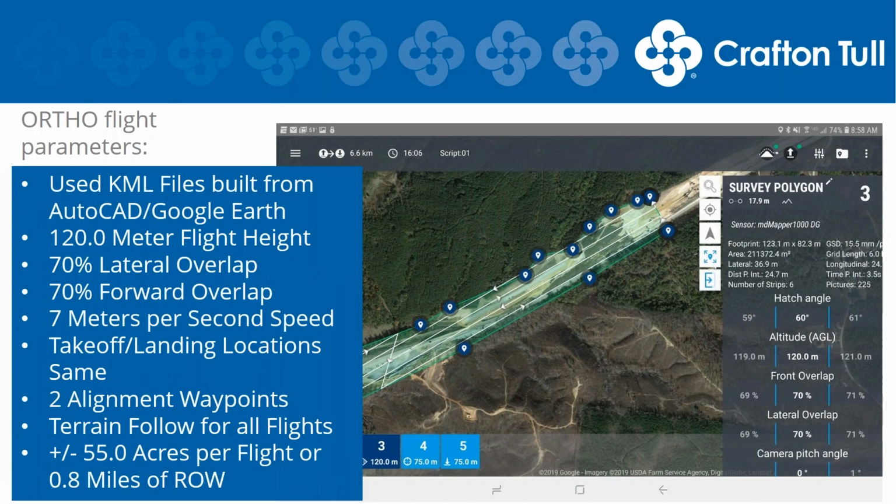For the ortho, same workflow, just a little bit bigger flight blocks, because the ortho imagery is a lighter payload. It has higher flight times. So we flew our ortho imagery at 120 meters, close to 400 feet high. We used a little bit higher lateral overlap at 70% and a 70% forward overlap. So front to back, side to side, we had 70% overlap on all of our images, which is key in tie point extraction for our imagery.